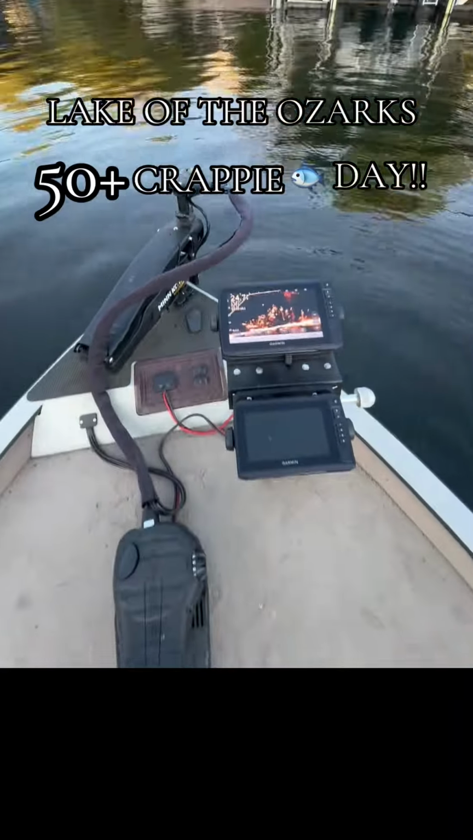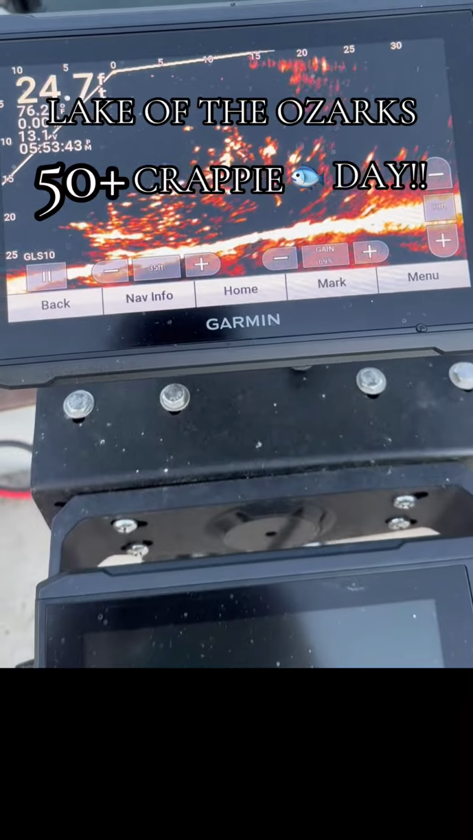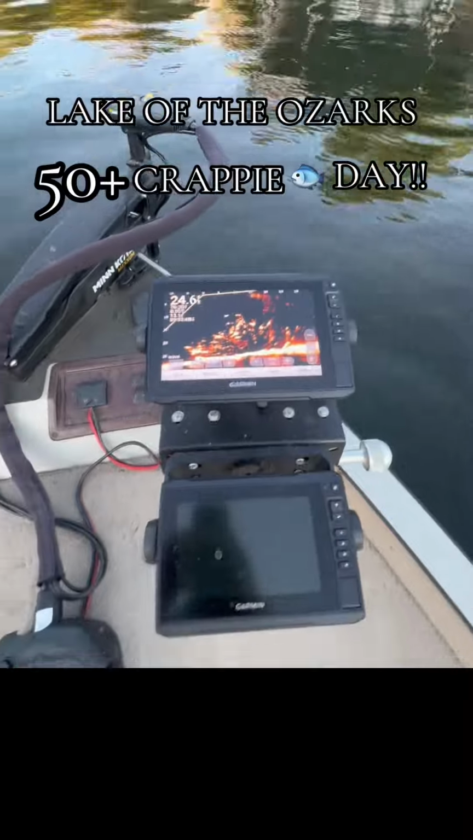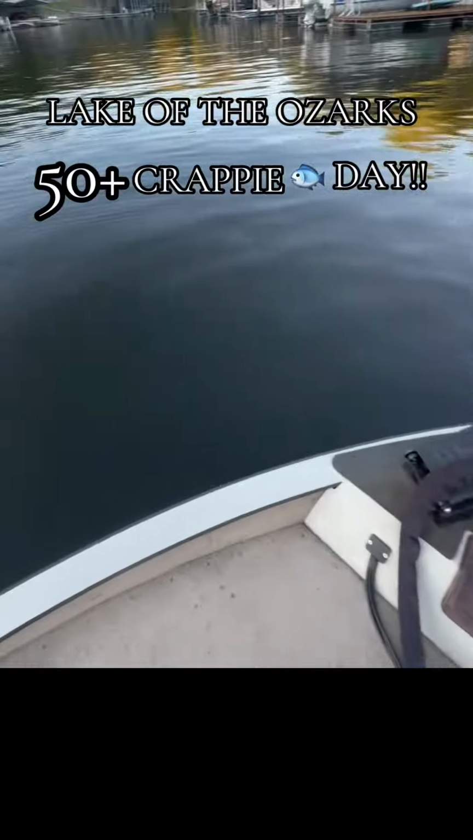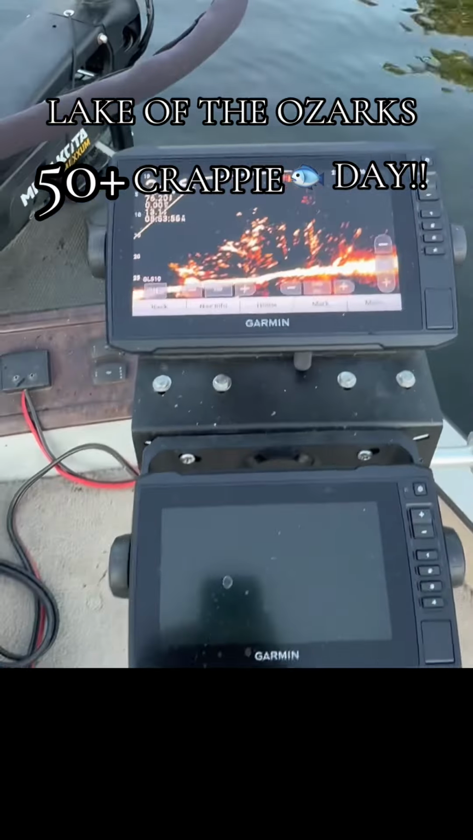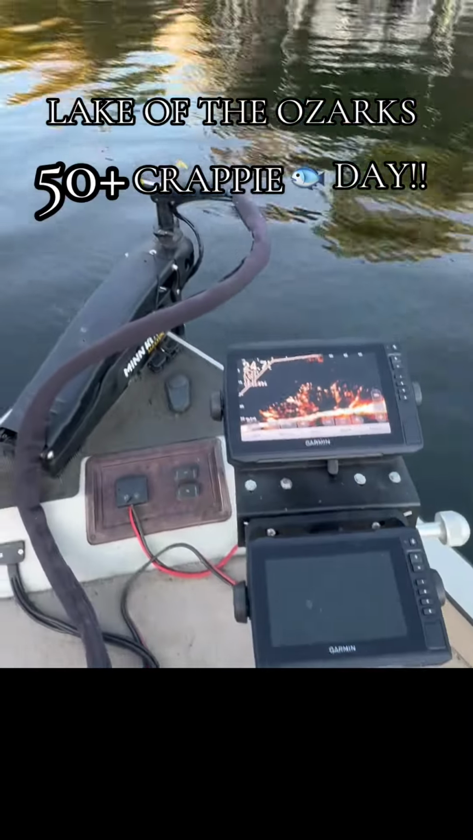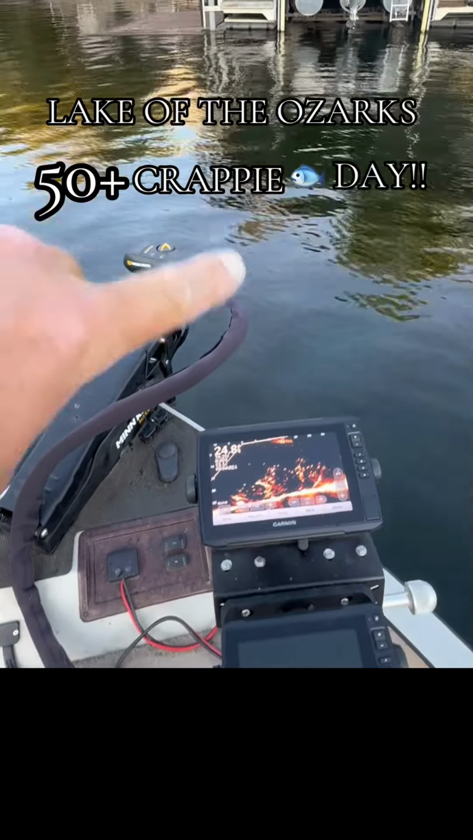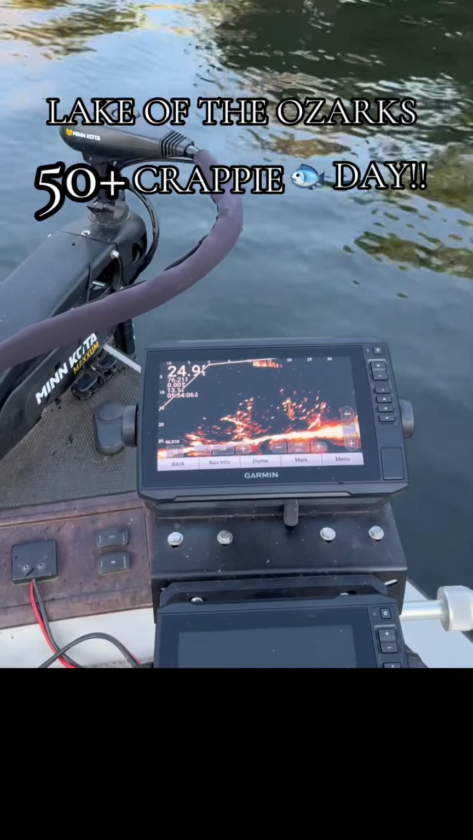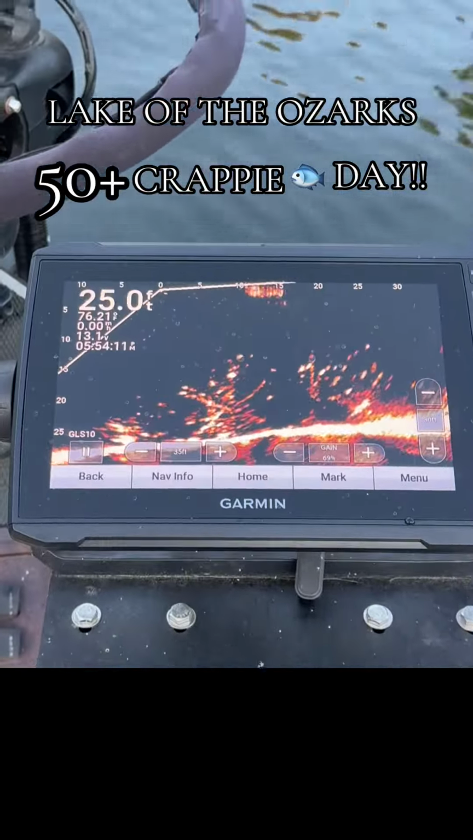Okay, here's another big school of crappie on my Livescope. You can see there's brush, there's just hundreds of crappie in there. I don't think they're that big, but now that other school I showed you was over there. Now we're turning the boat and I just found another massive school. I mean, that's hundreds of crappie. Somebody dropped brush right out in front of that dock there. So let's see if we can get some fish on camera here, showing you how to use the Livescope forward-facing sonar. Pretty neat.